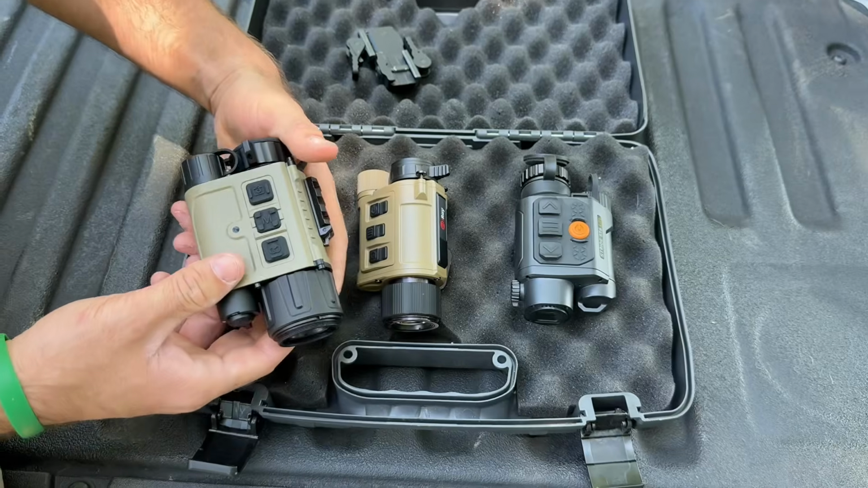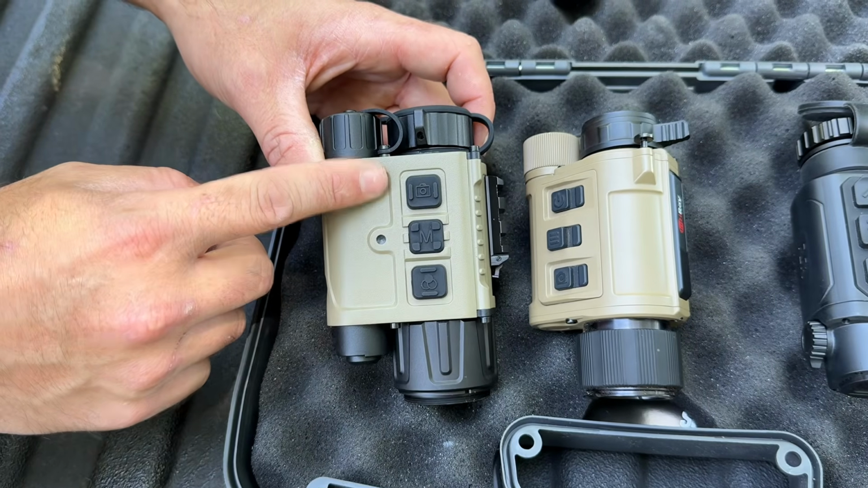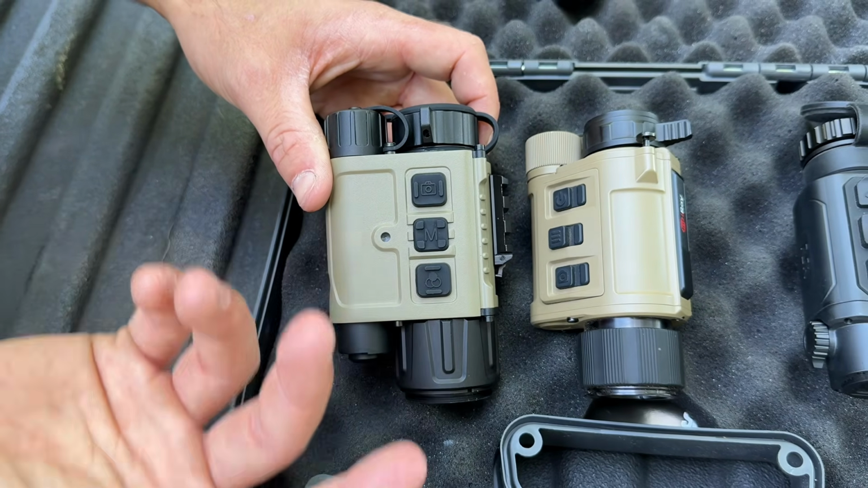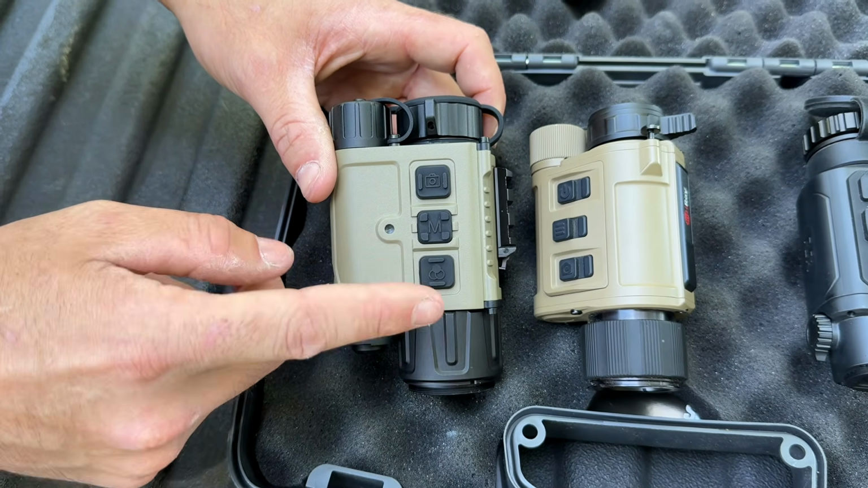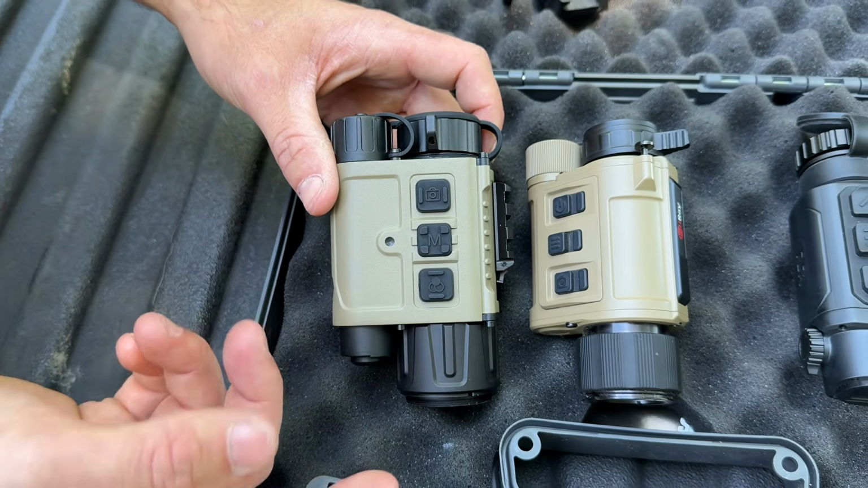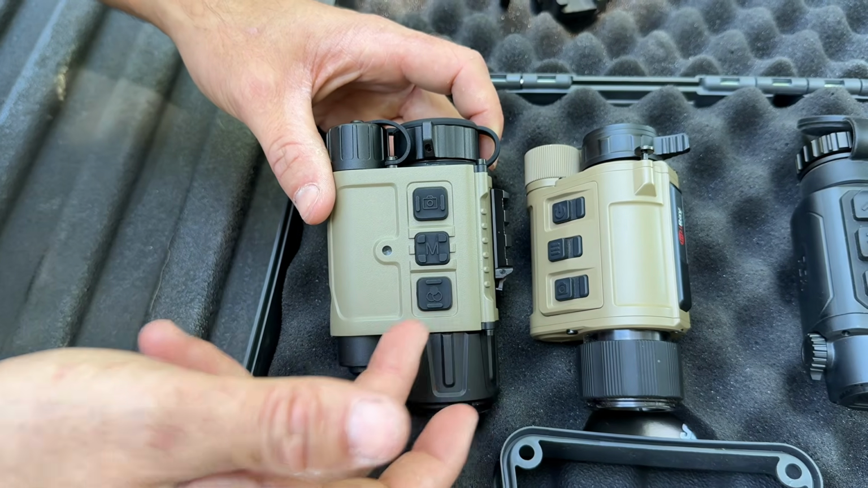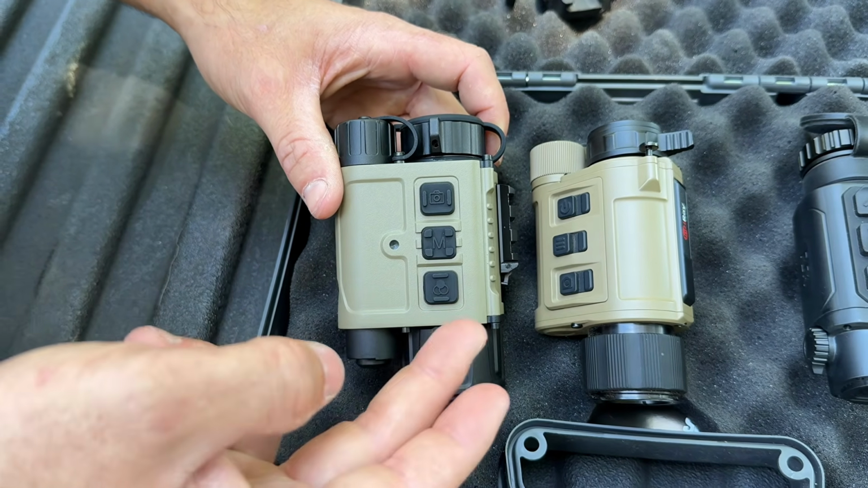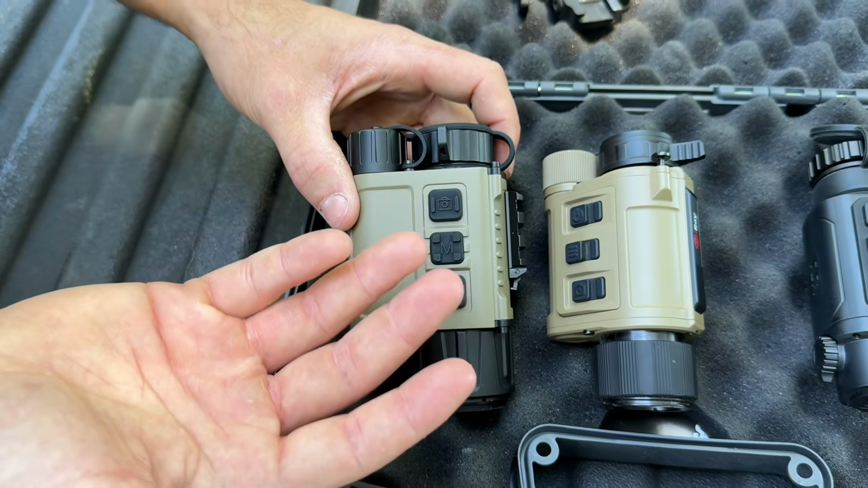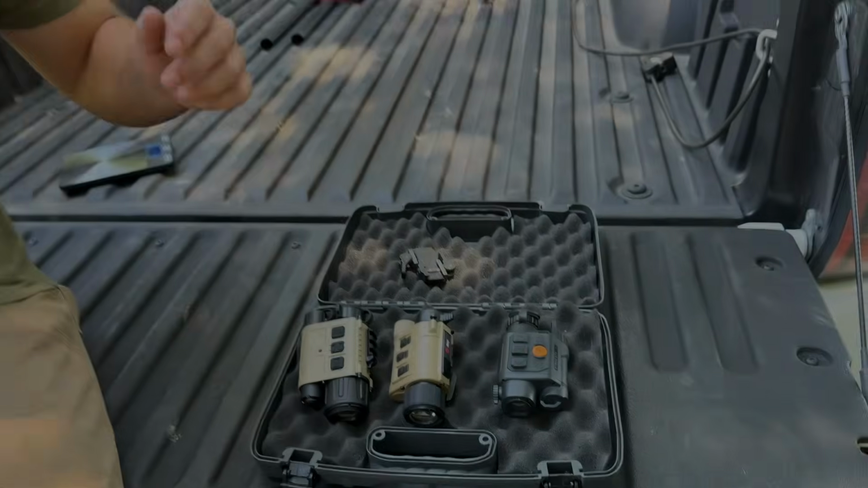Now, I mean, it does have buttons on the back side. So picture and video mode up here on the top, you have your menu, and then if you put it into clip-on mode, so say if you want to put it onto an LPVO, you will have LRF for single push and then color palette if you hold it down. Now, if you switch it into helmet mount mode, you will have LRF as a single press and then your zoom as a hold down press. So a little bit different of a change out, but I will say that it does work out really well.